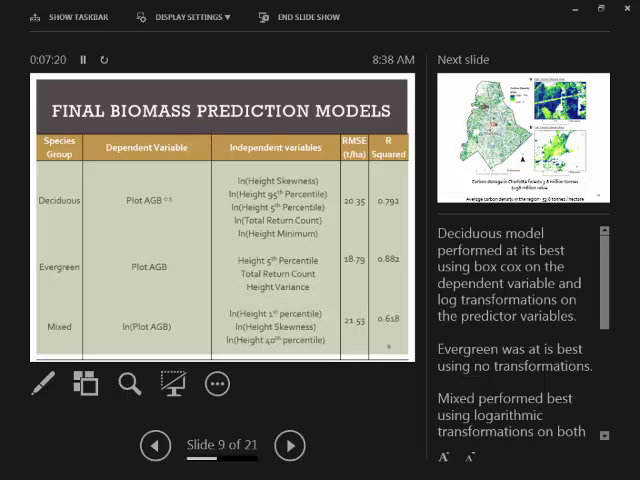Another thing to notice is the variation in accuracy values across the three models. Evergreen has the highest R-squared value because evergreen trees have the most predictable structure as opposed to deciduous and mixed forest stands.